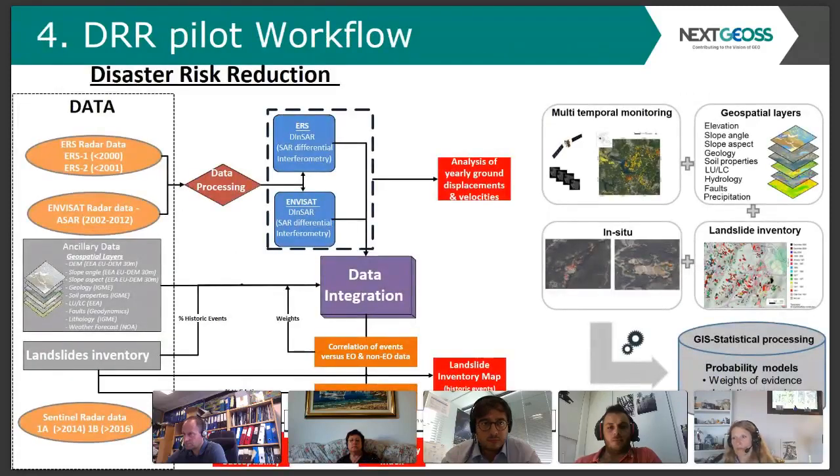Now, this is the pilot workflow. I know it looks a little bit complex, and we'll go through this slide. We have three pillars. We have the data tier, where all the input data are stored and where we will use them.